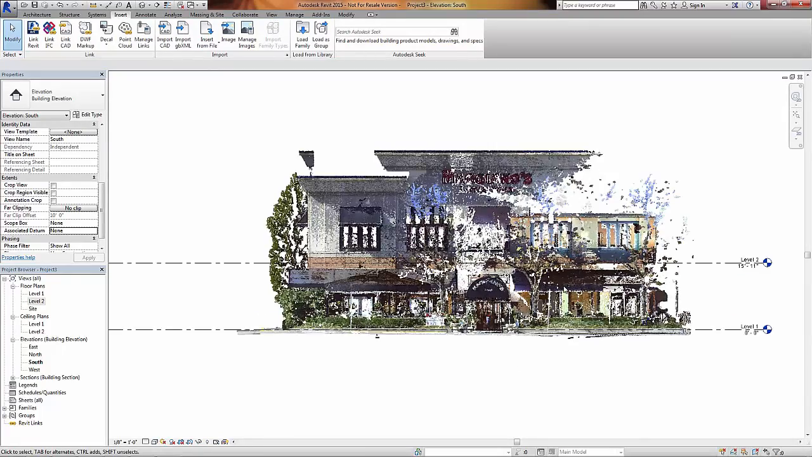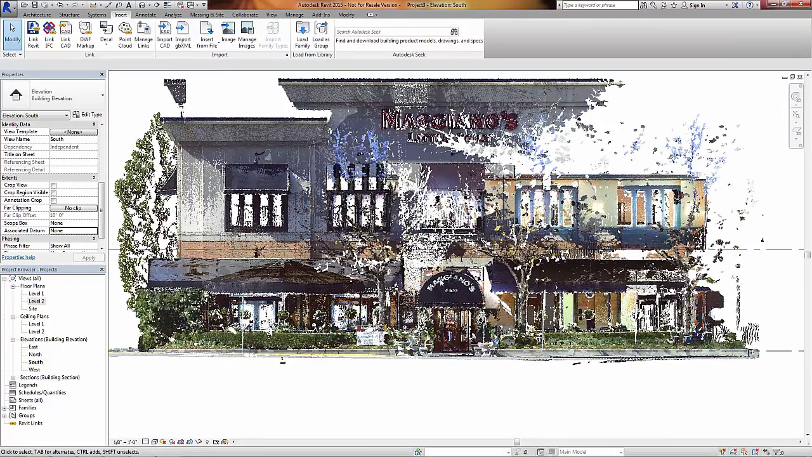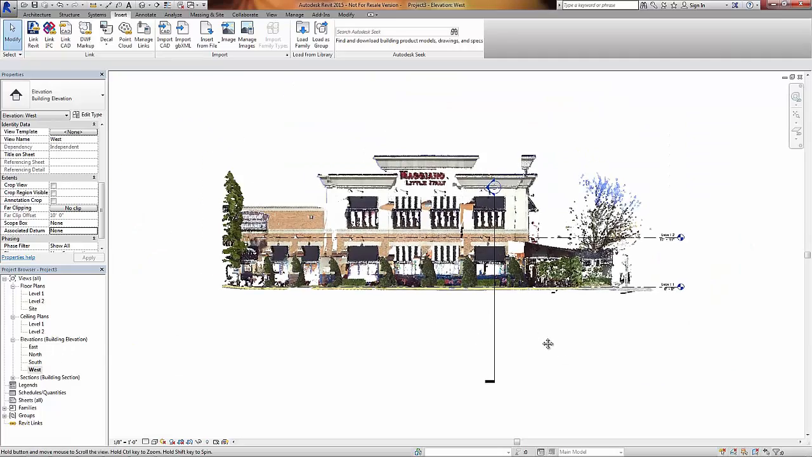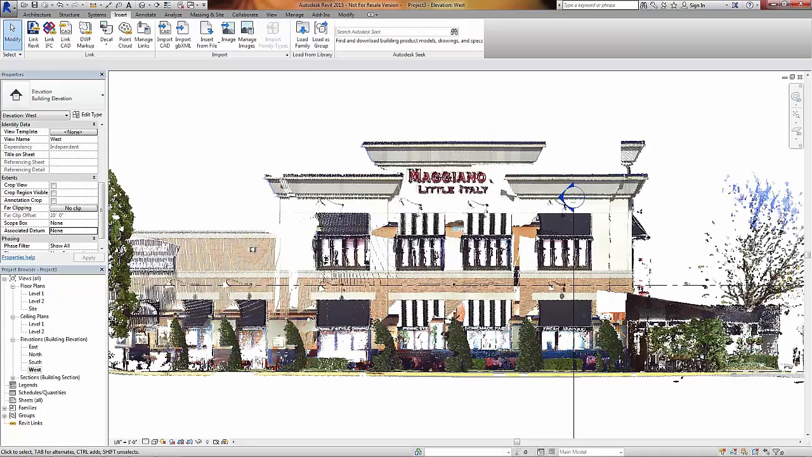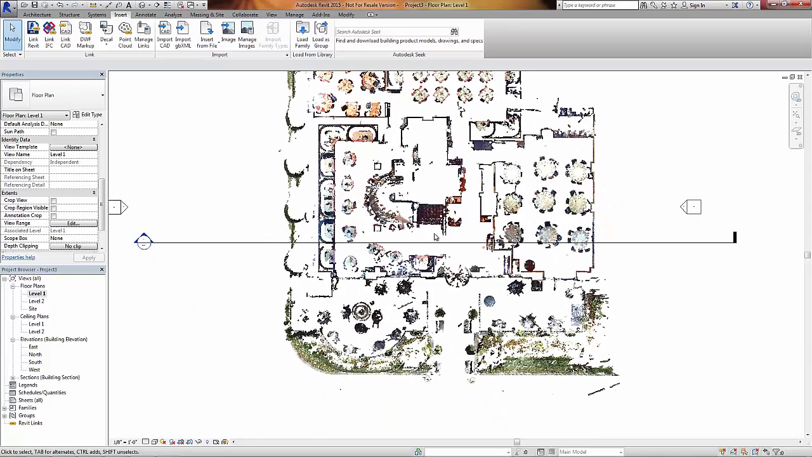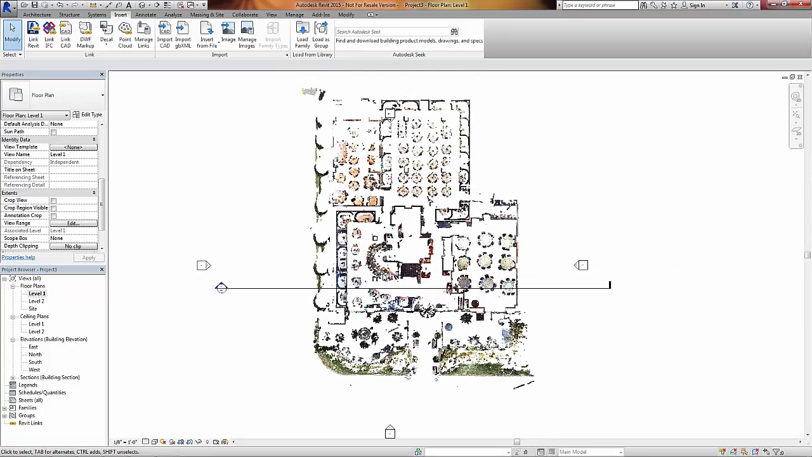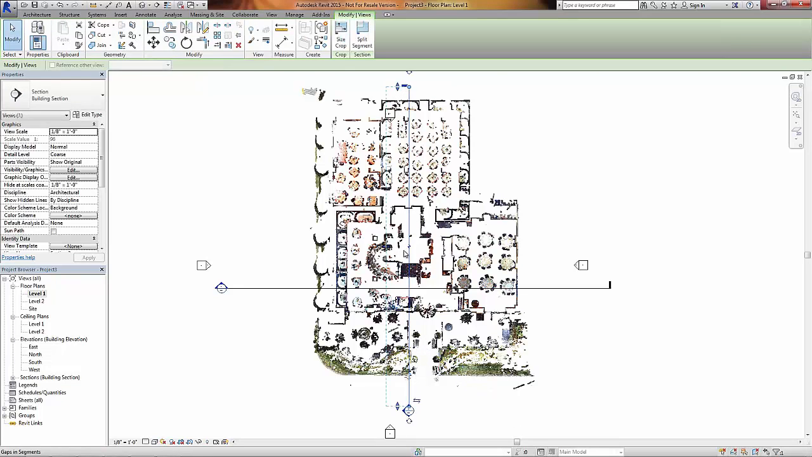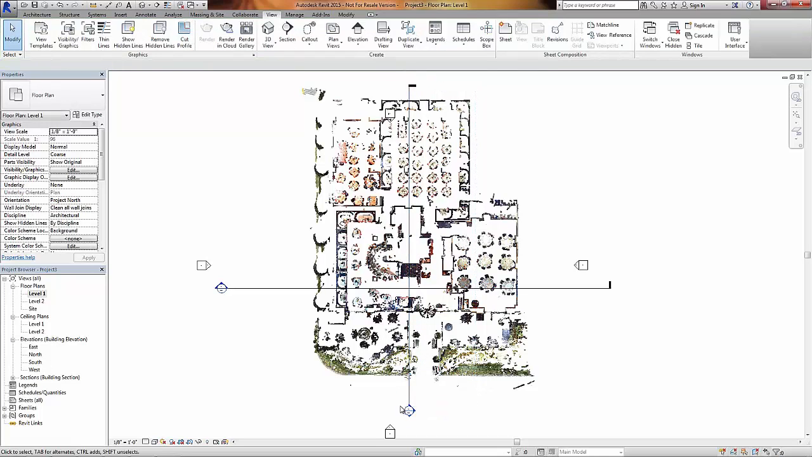The elevation views created from the point cloud are true orthographic representations of the building. This is difficult to capture with traditional photography. I'm going to cut another section of the building, this time taken north to south through the stairwell. You can see that it is easy to create as many views of the data as necessary to get a sense of the space and its construction.